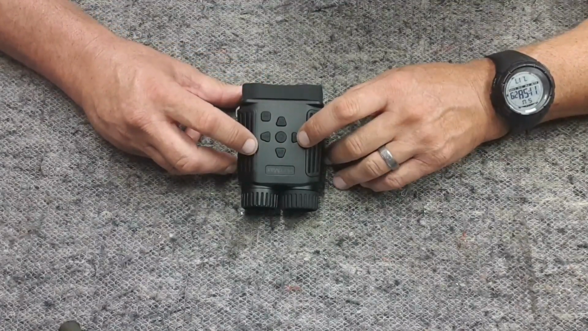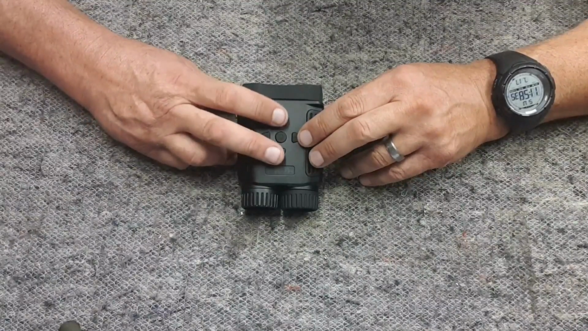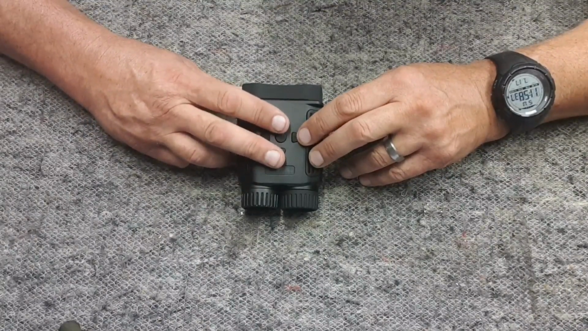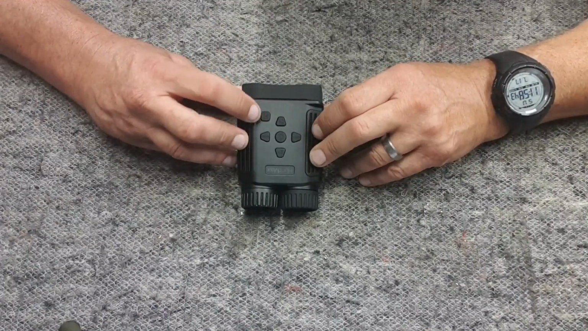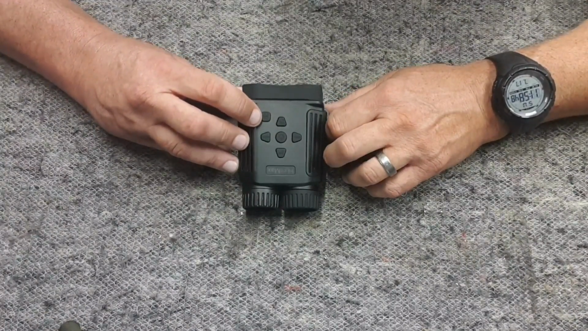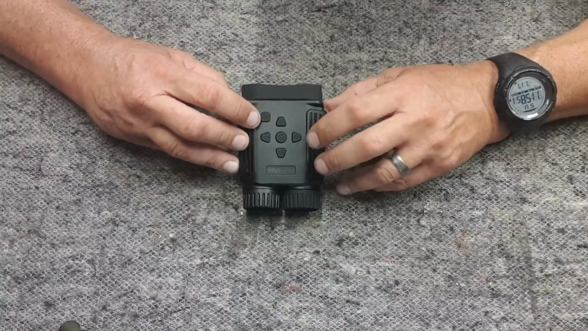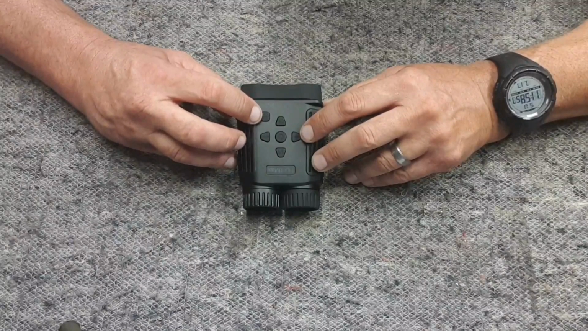This button here is your menu button. When you click that menu button and go in, that's when you use your up and down buttons to flick through that menu. And then this button over here is what you push to take the photograph or start recording the video, or it's the OK button for when you've gone into the menu, gone up and down, and whatever you want to select, that's your OK button.